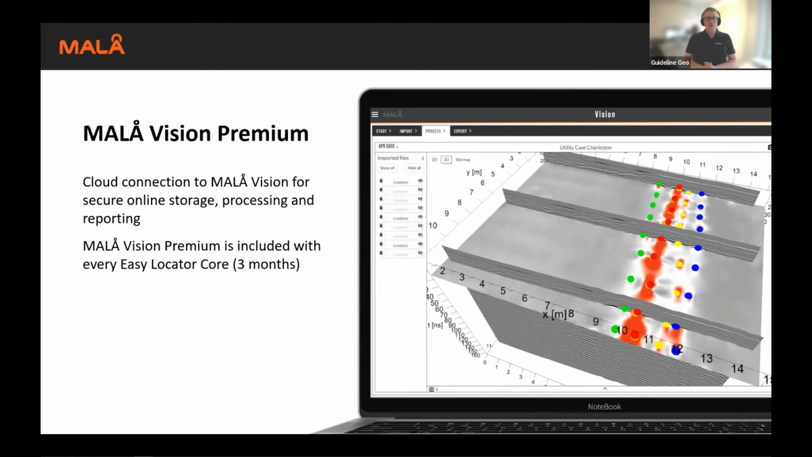If you want additional storage, there is a subscription option called MALÅ Vision Premium available, which will give you 100 gigabytes of data for your specific account. And with the sale of the Easy Locator course, there will be a MALÅ Vision Premium license included. But if you haven't tried it yet, please log on to the web cloud software and try it out.